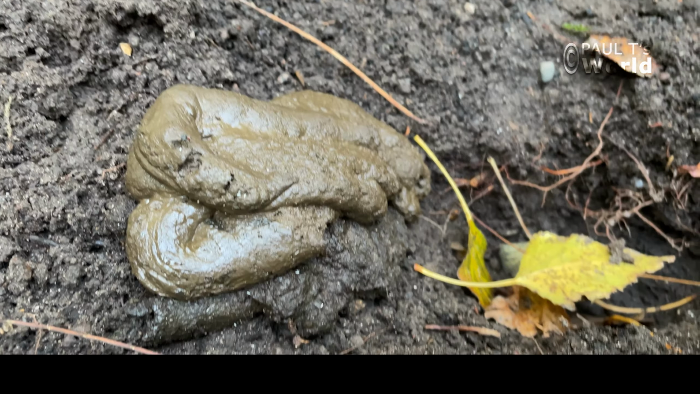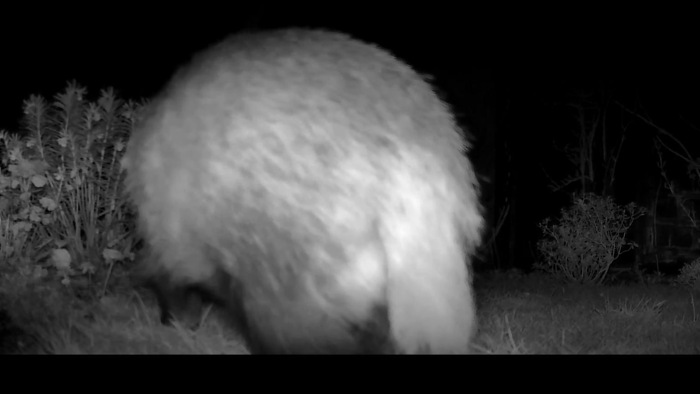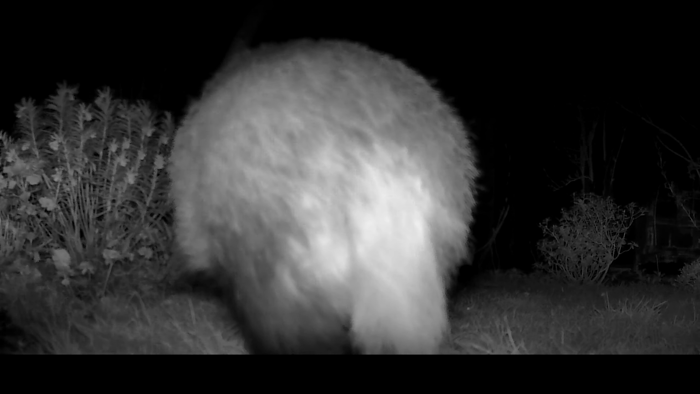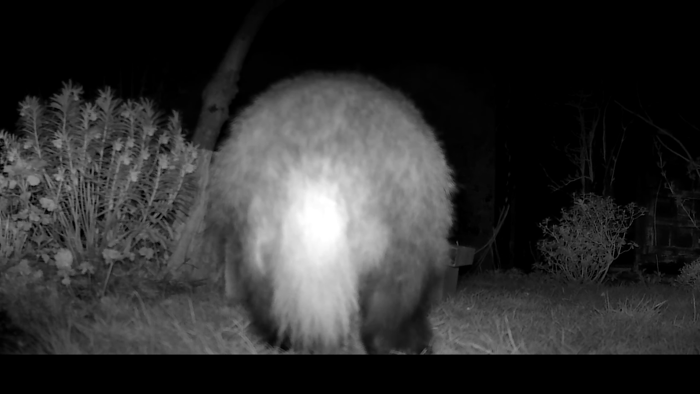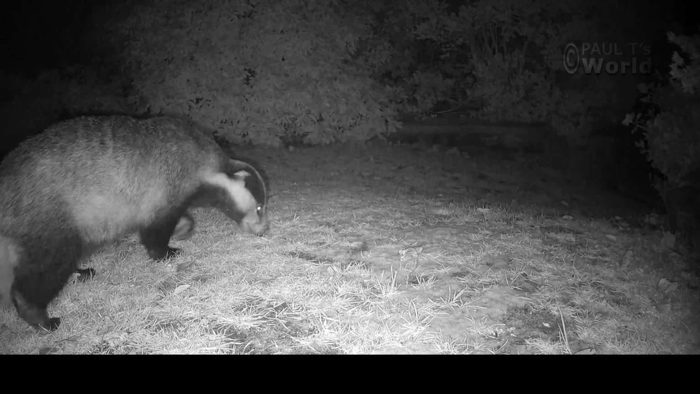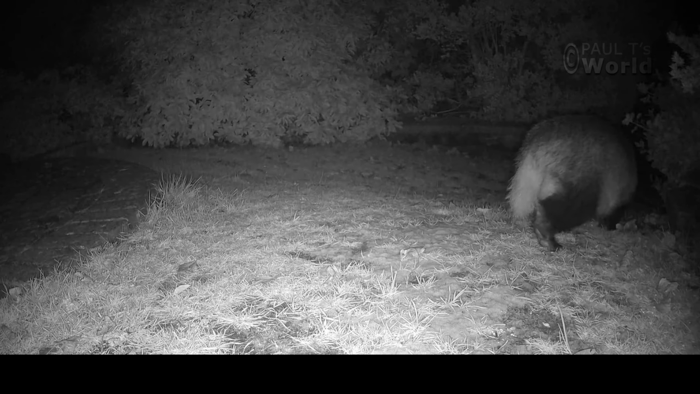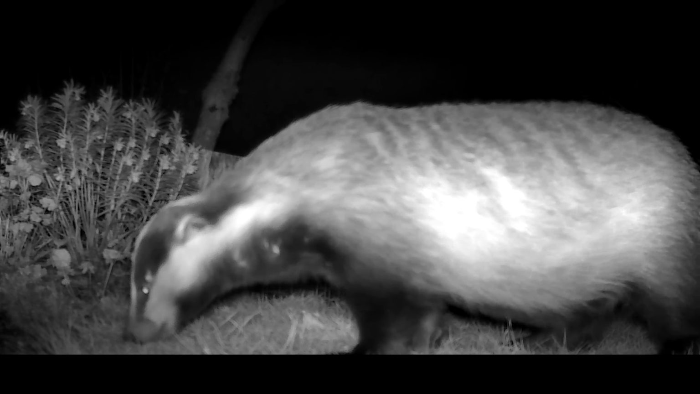Looks a little bit big for a cat, that. Yes, that looks just about the right sized animal. And there we are, a badger in my garden. This particular video was the very first time I saw this badger. I really didn't expect a badger in this garden. No one had mentioned badgers, I'd never seen them before, and now with this camera out, I see it all the time and realise it comes into the garden almost every night.